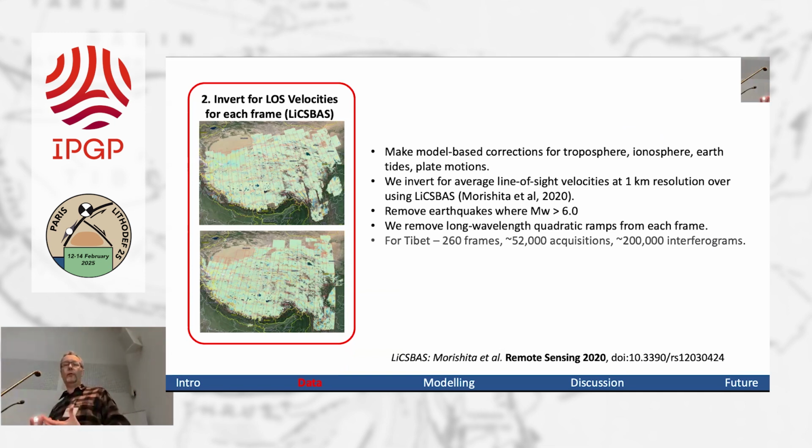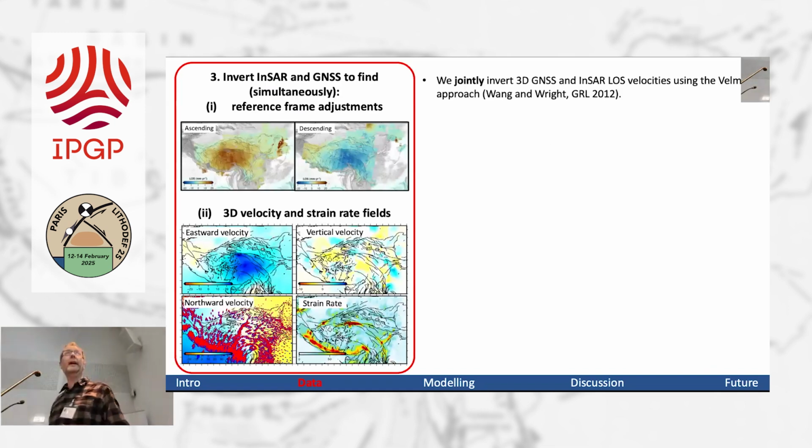We then invert for the average velocities. We make various corrections for the troposphere, the ionosphere, earth tides, plate motions. We remove the earthquakes, if there are any earthquakes that are bigger than magnitude 6 that deform the frames. And it's a big data set. Just for Tibet alone, we've got something like 260 of these 250 by 250 kilometer frames, 52,000 satellite images, from which we formed about 200,000 interferograms. It's a lot of data.